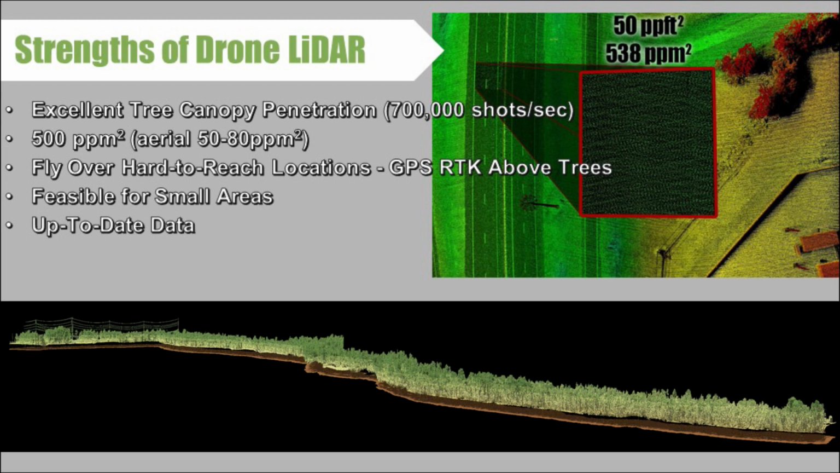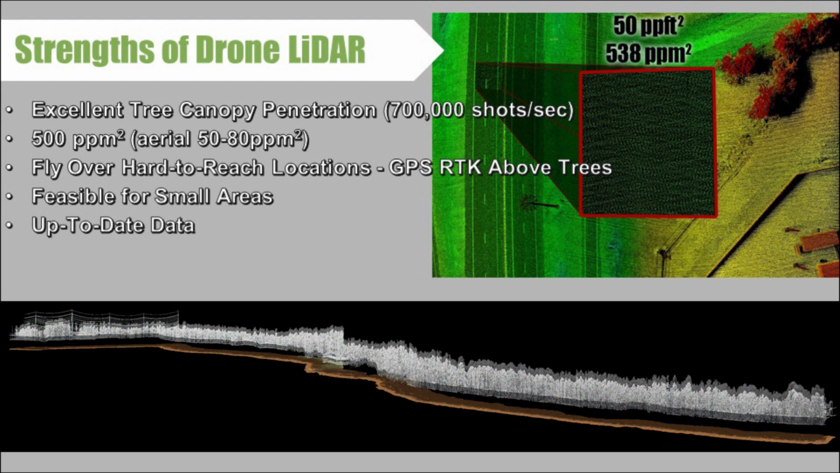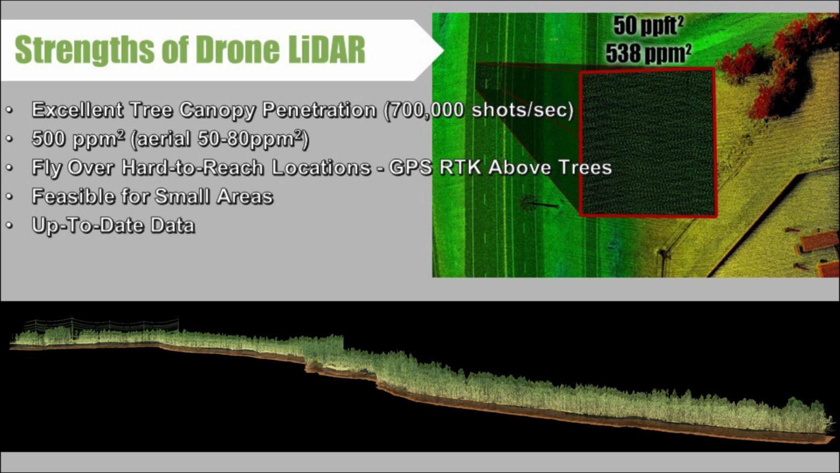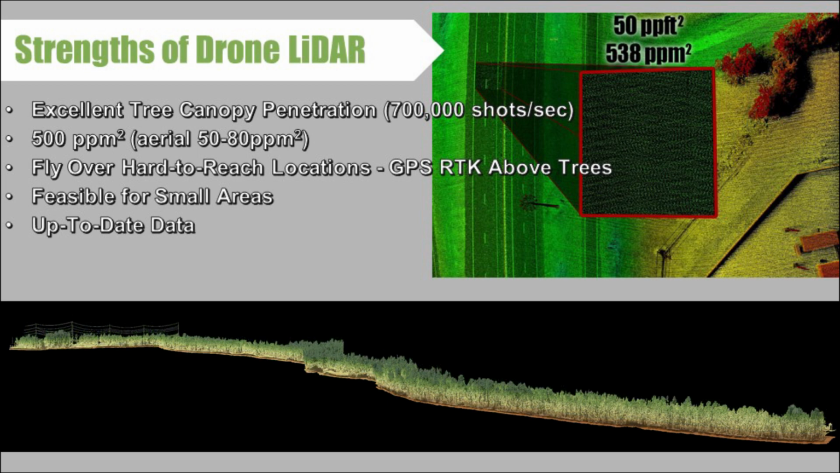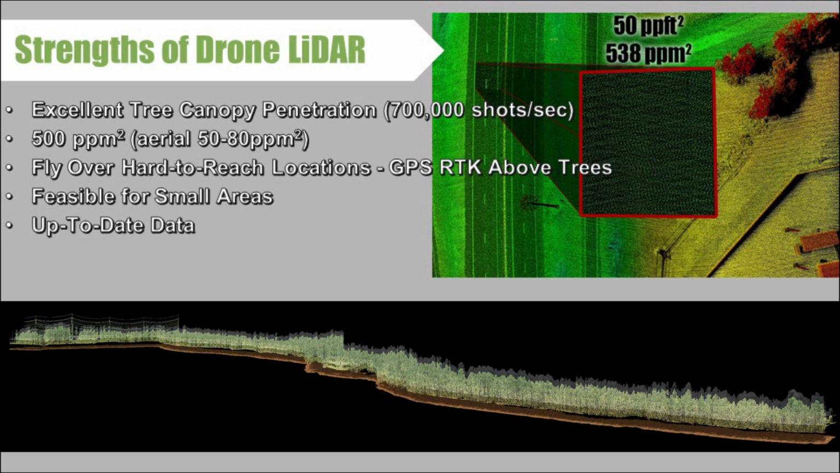Strengths. What are the strengths of drone LiDAR? One of the big strengths of drone LiDAR is excellent tree canopy penetration. With this LiDAR, we're getting over 700,000 shots per second. So we get very, very dense data. In the example to the right, we see we have over 538 points per meter square coverage with this LiDAR.